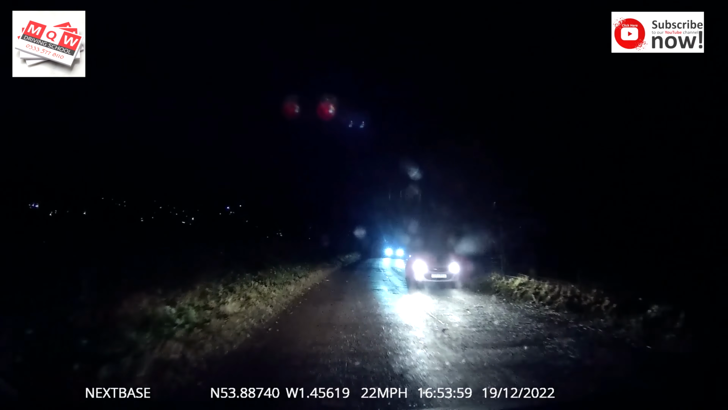Especially when you're driving at night time in the snow on this country lane, you can skid your car, you can damage your car, you can have an accident. So first thing, drive slowly all the time. That's one of the main things.